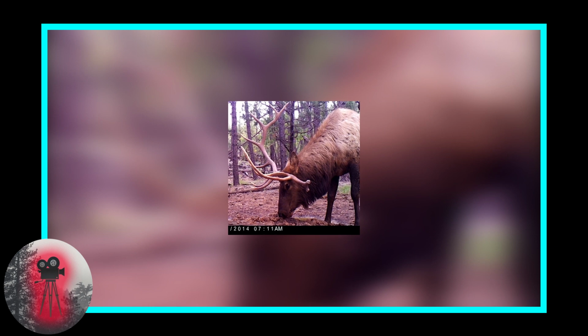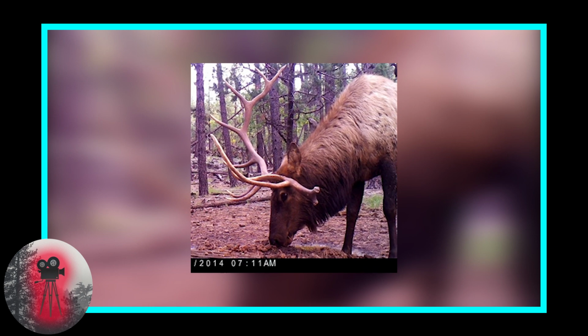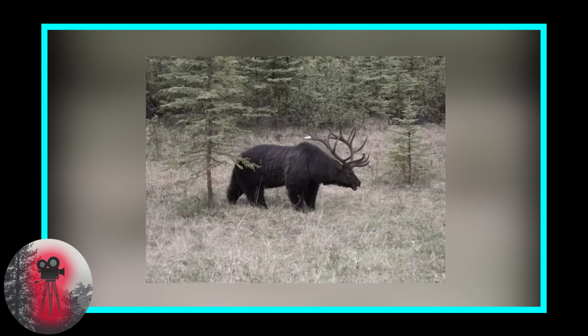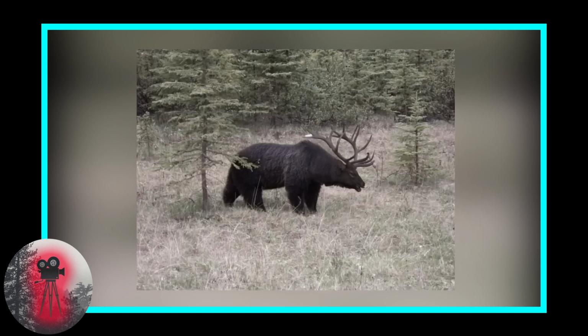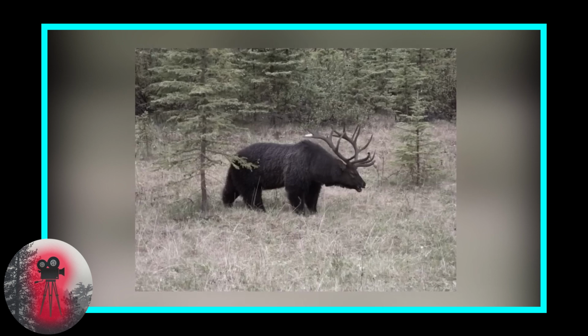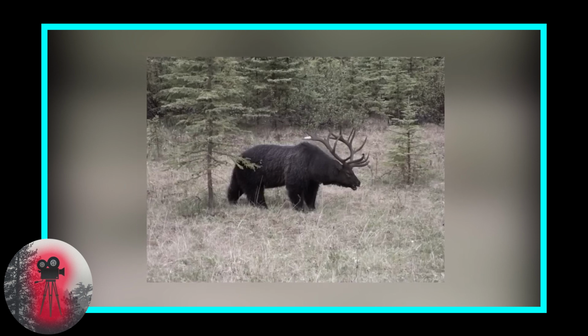The antlers appear to be fully grown and well-formed, which has led some experts to believe that the animal is not a genetic mutation or a hoax, but an actual hybrid of a bear and an elk. Now, the idea of a bear-elk hybrid seems highly unlikely. Bears and elk are from different families, and hybridization is rare in animals with distinct genetic makeup. And there is no scientific proof that such crossbreeding is possible in nature. So is this a hoax, or are we going to call it a belk?